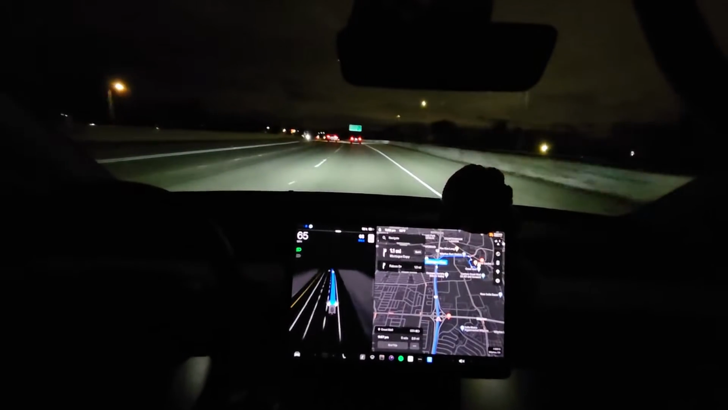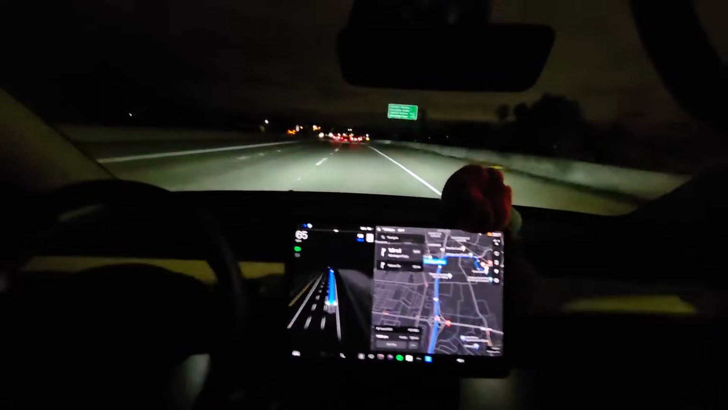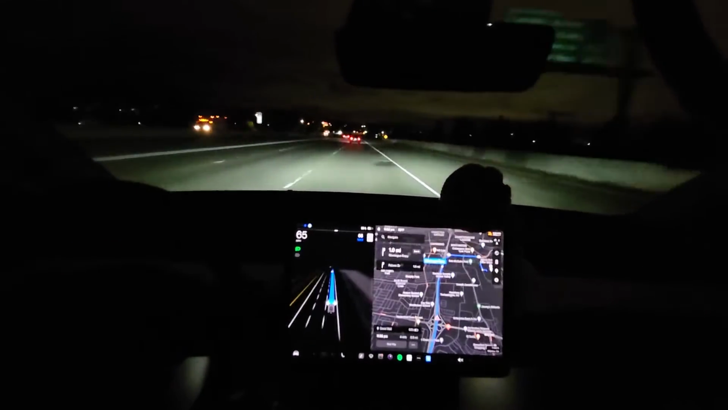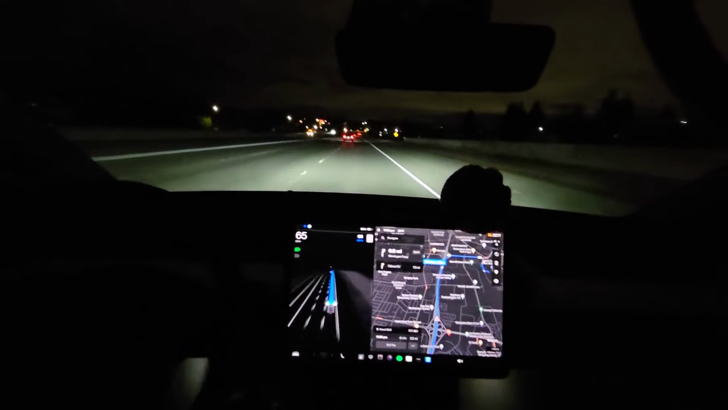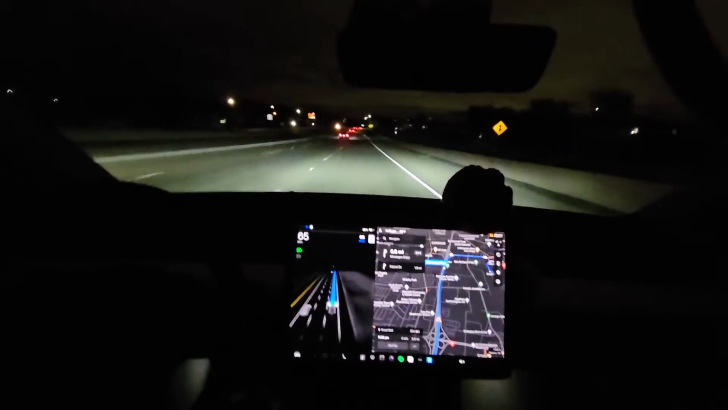Normally I try not to go, right onto Montague Expressway. If I'm trying to avoid getting a ticket, I don't think you want to go that much more than 10 miles an hour over the speed limit. At least in California. In other areas, you don't even want to do that.